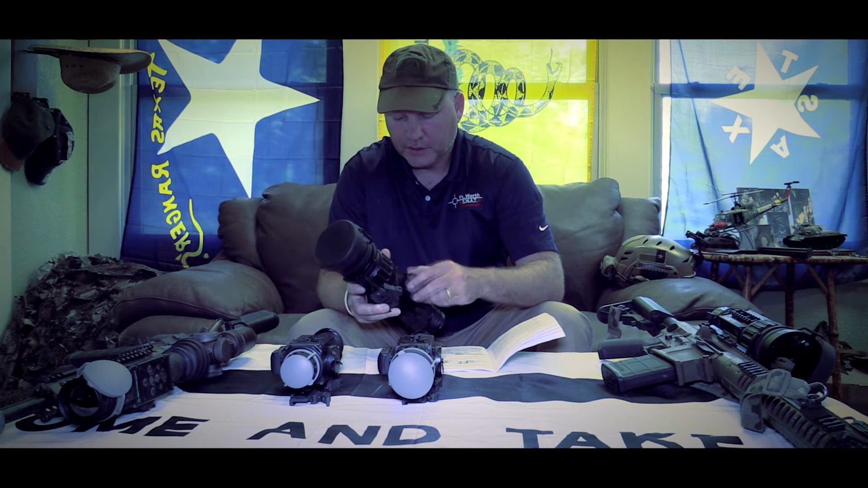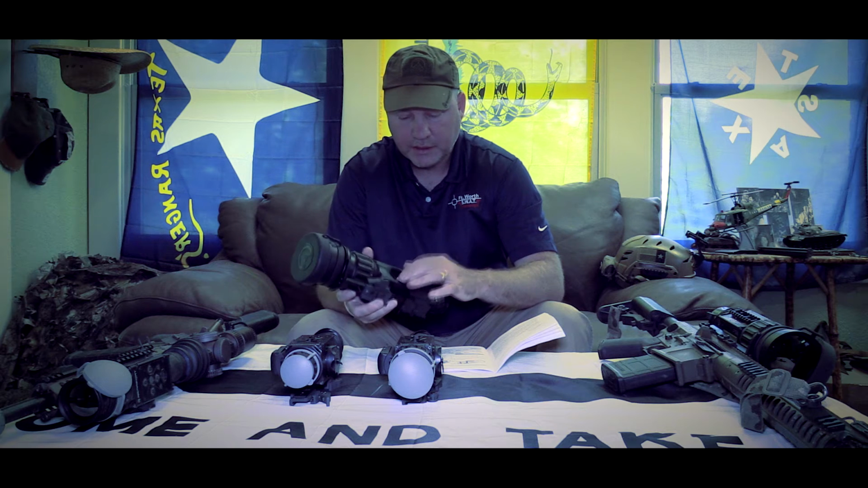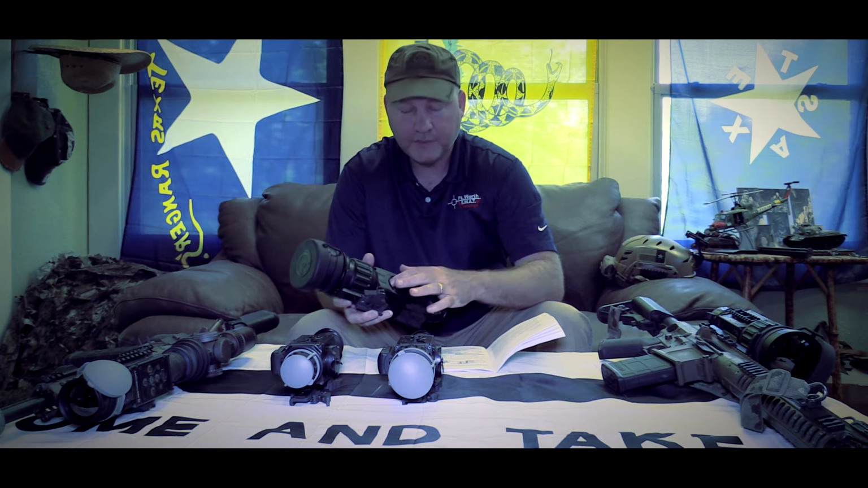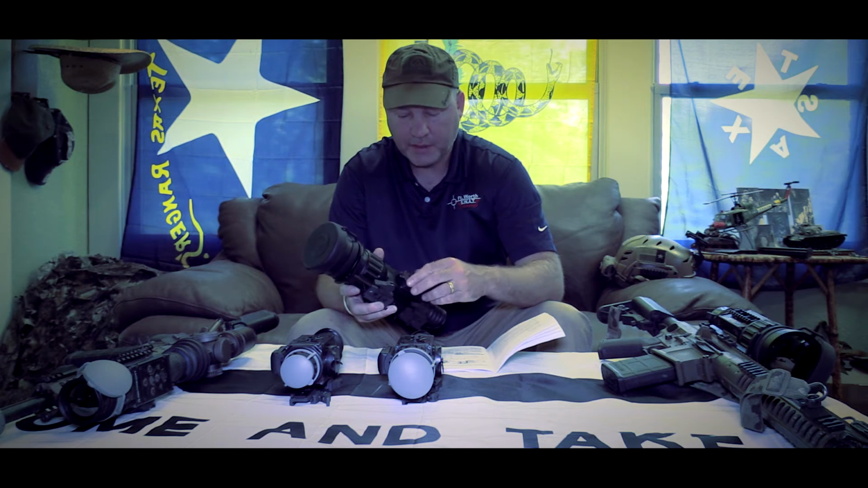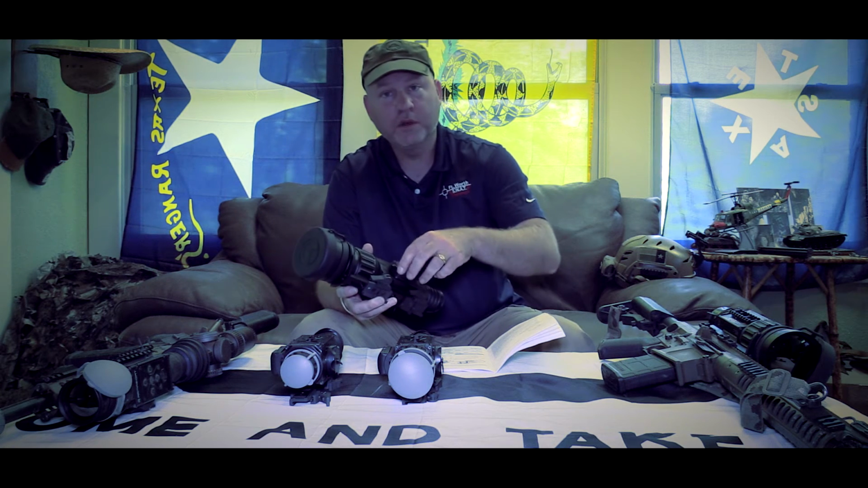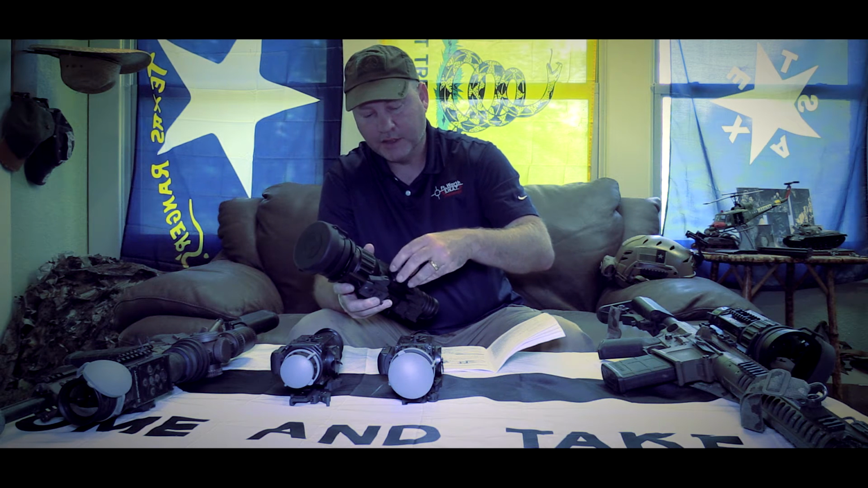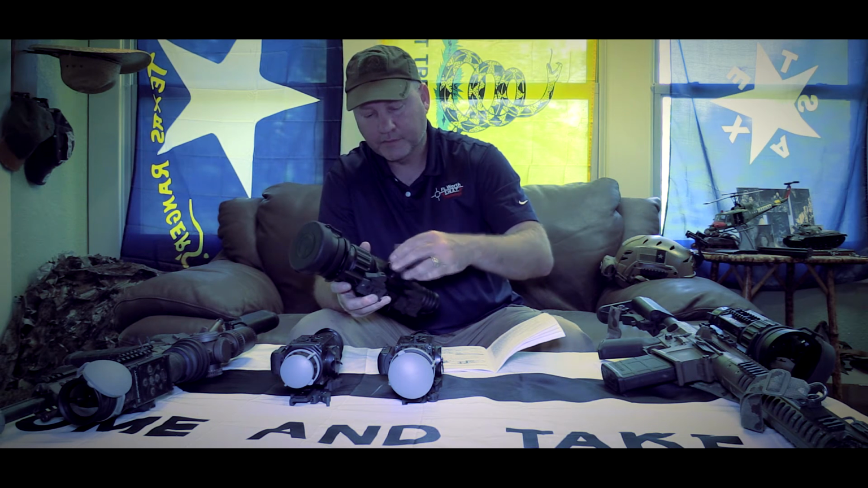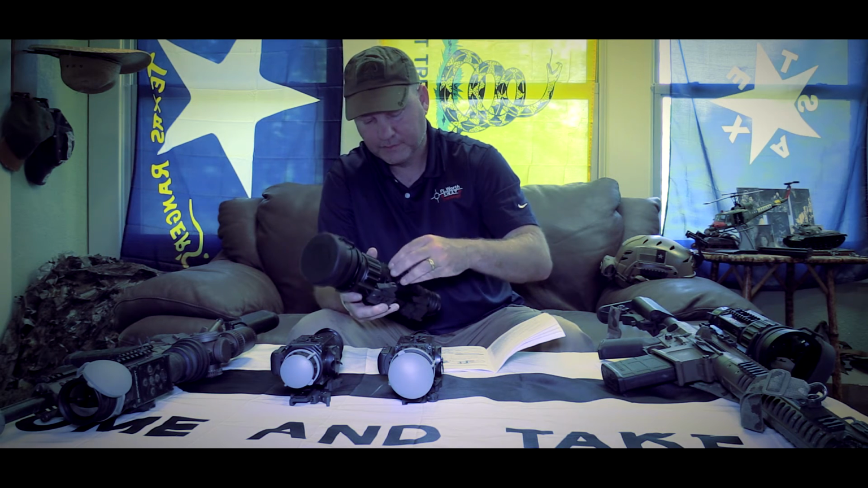And the great thing about these, you don't have to worry. You just put all the batteries in, and you don't have to have half of them pointed one way and half of them pointed the other. You just put them all positive up and you're good to go. It can also run off of 1 battery. So you do not need all the batteries. You just have the extra batteries in there for the sustained use.